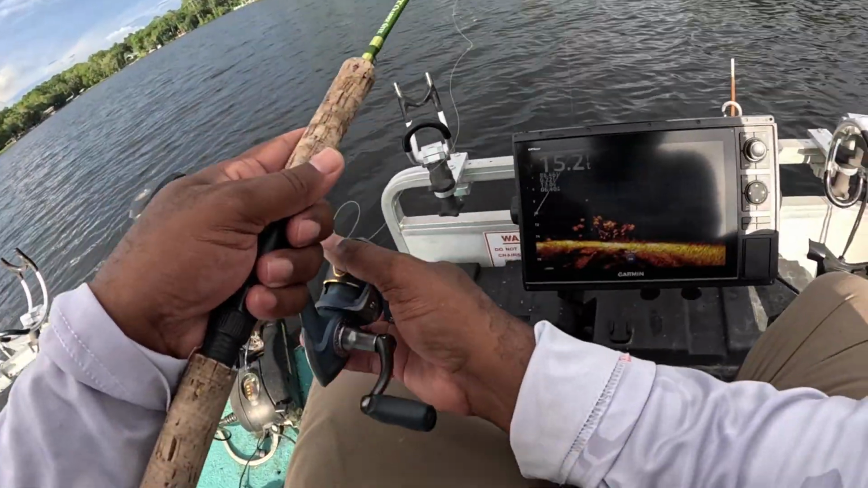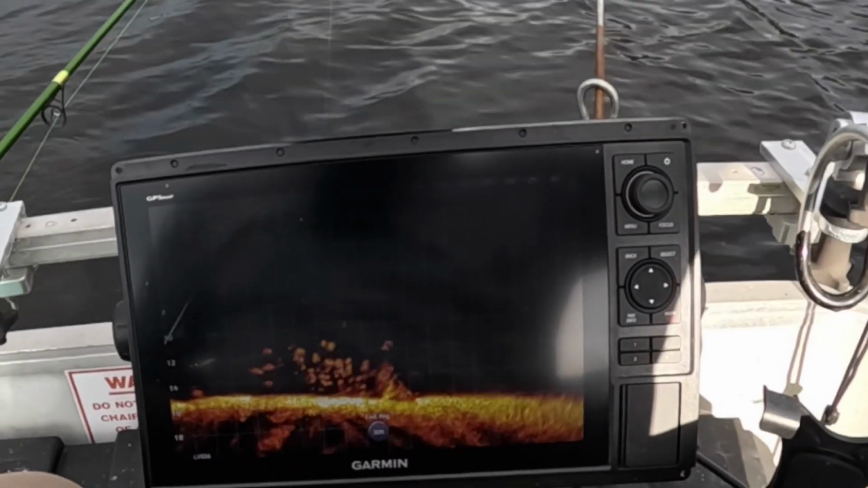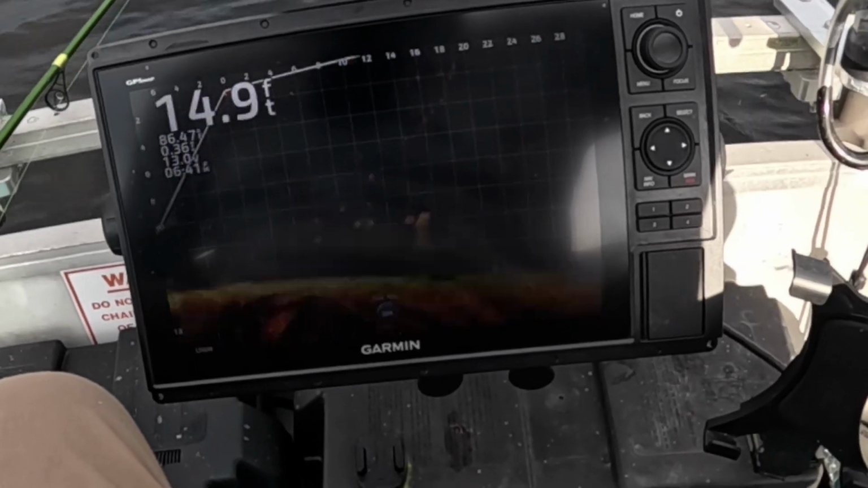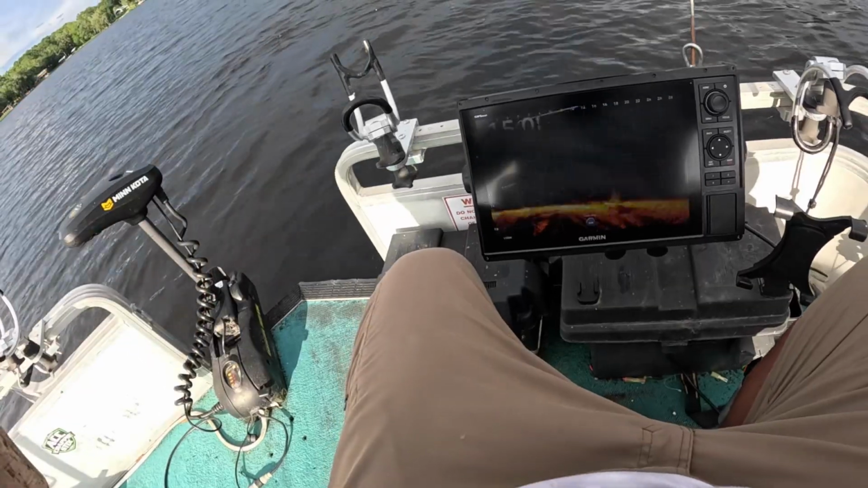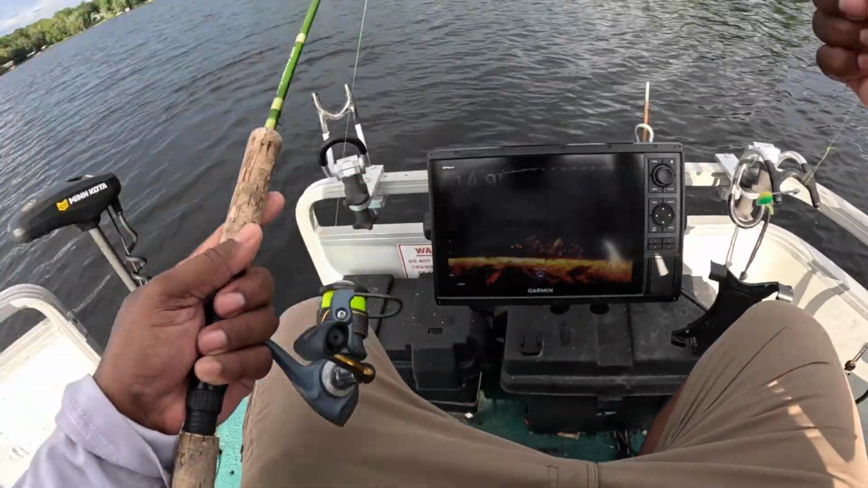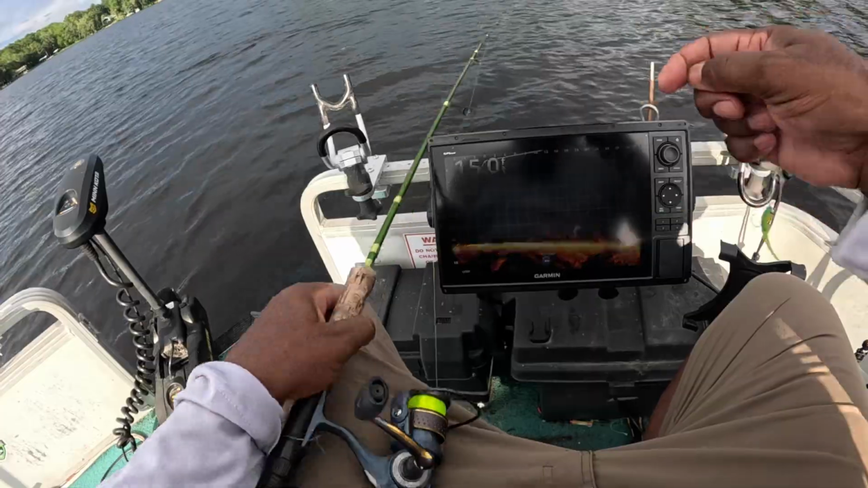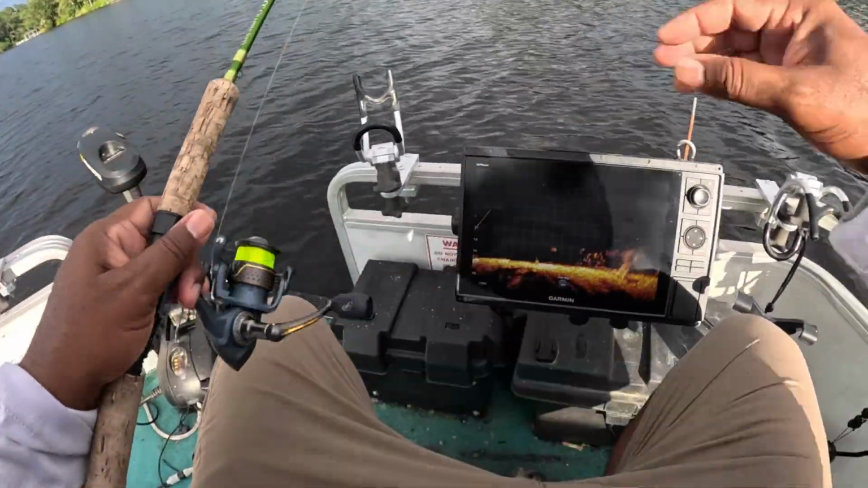Okay, slabs on a stump. How many can I thump? Oh, come on, nibblers. Dad Bob nibblers. Okay, time to move on.